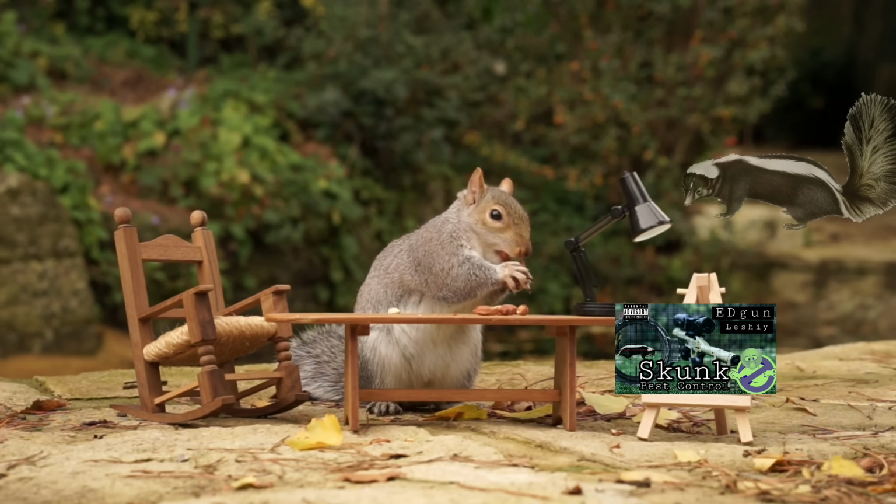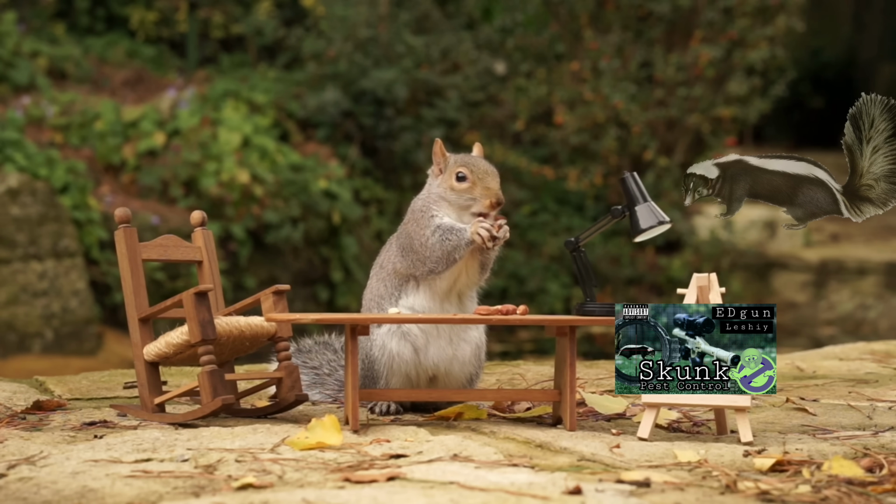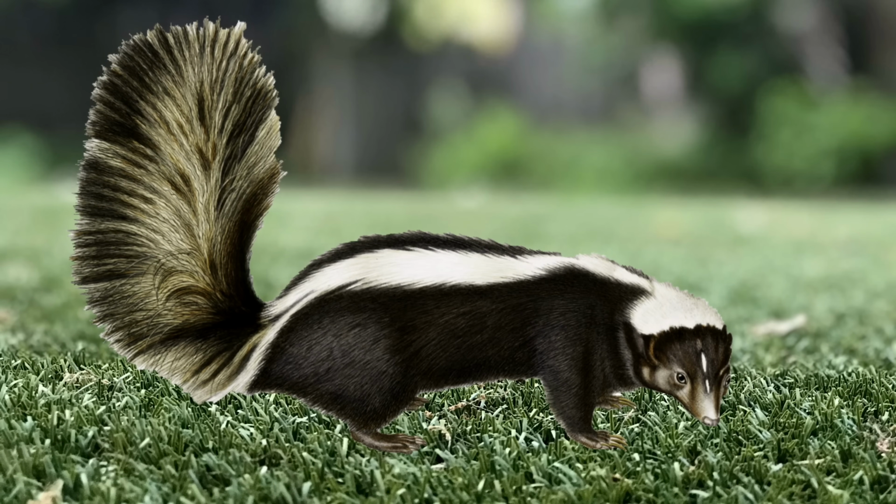A shot to the vitals, however, is where I've been able to fully eliminate the spray in a lot of cases, or at least greatly reduce it. A skunk's heart and lungs are accessible, just like a typical small animal, right behind the shoulder, kind of in that armpit area. What's different, however, with a skunk is it's a little lower in the chest. So use this dot that I'm putting here on this guy as a reference point.